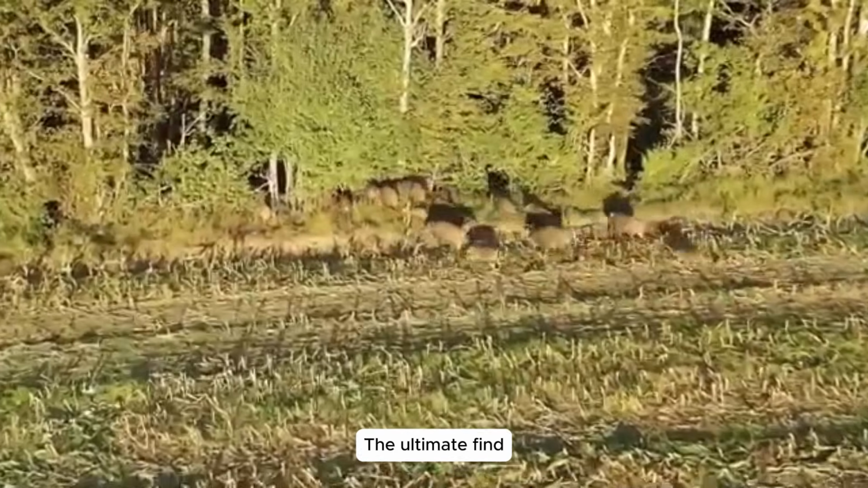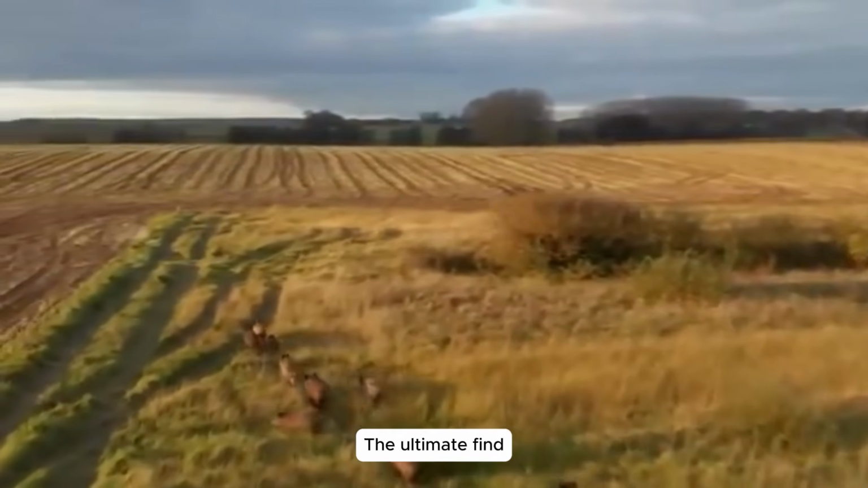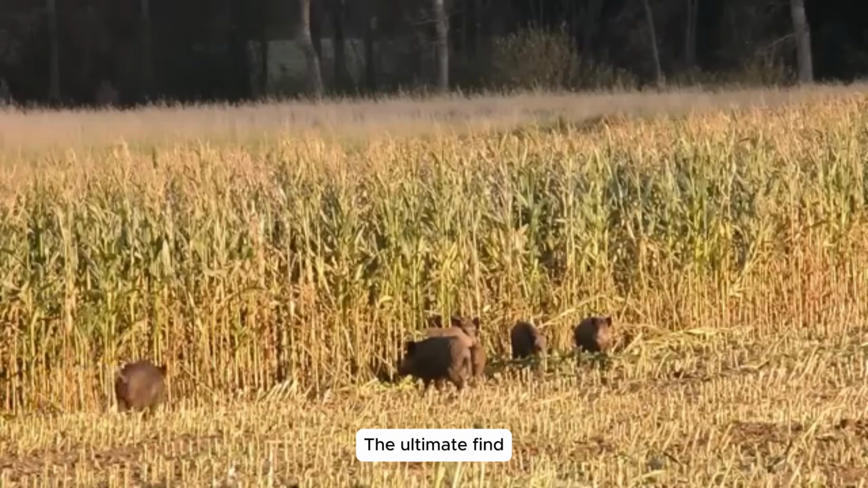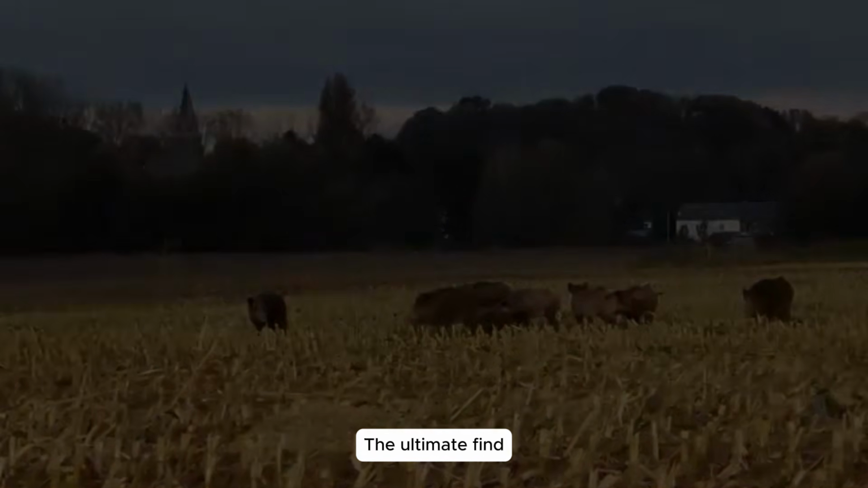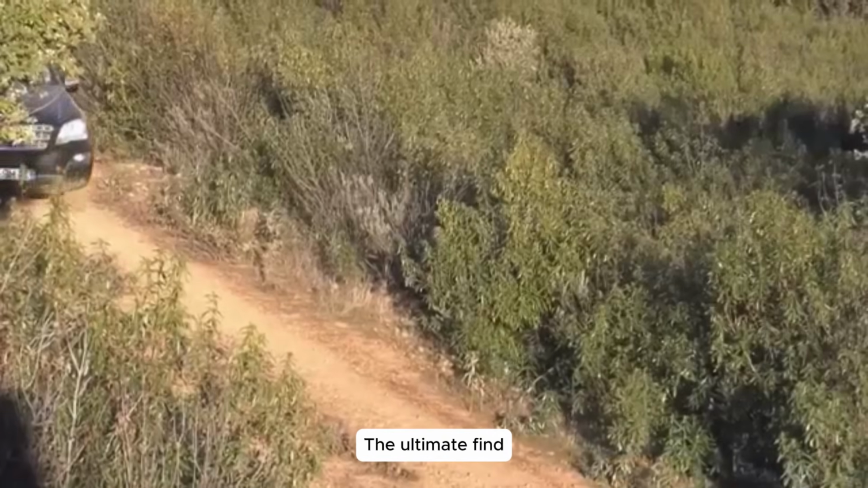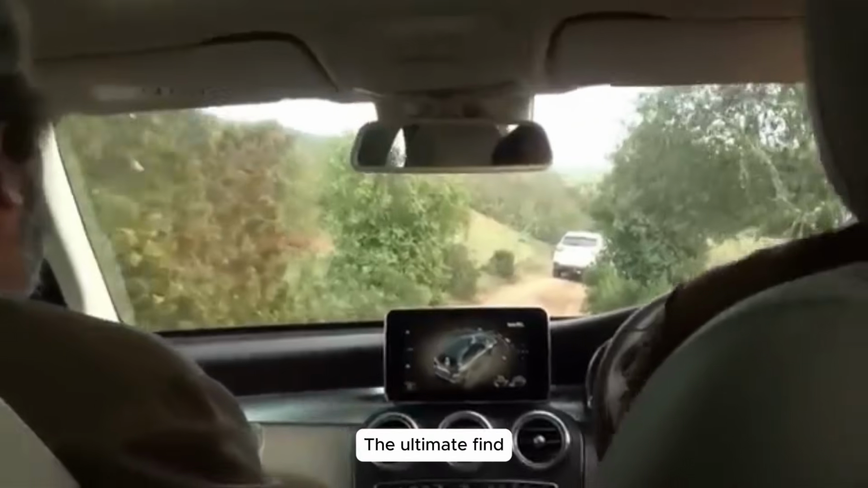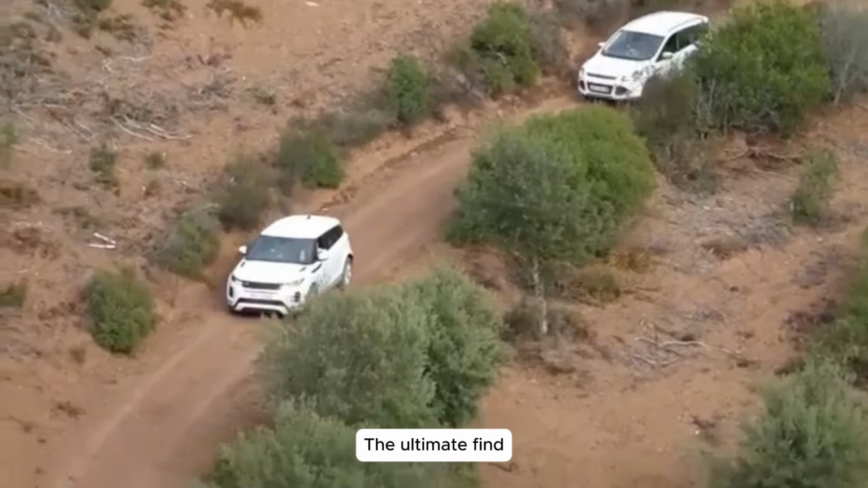Wild boar threat to agriculture. Wild boars are a rising scourge across the US, Australia, and Europe, devastating crops, eroding soil, and threatening human safety. Their exploding populations disrupt ecosystems and jeopardize livelihoods. Hunting them is no longer a mere pastime, it's a vital mission to restore balance and protect our agricultural heritage. Join us in this urgent fight.